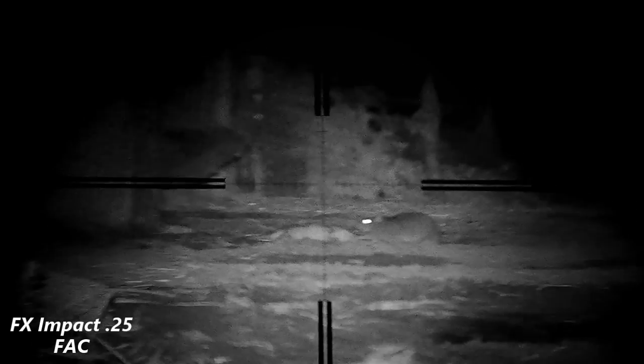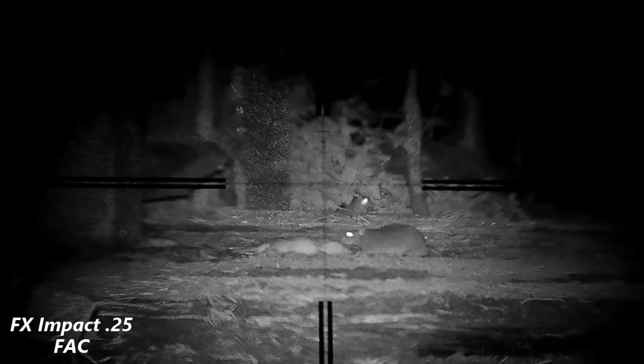I was watching this one. So this is one which I've already shot, and now it's eating the dead one. So let it enjoy itself for a little bit before I blast its head off.